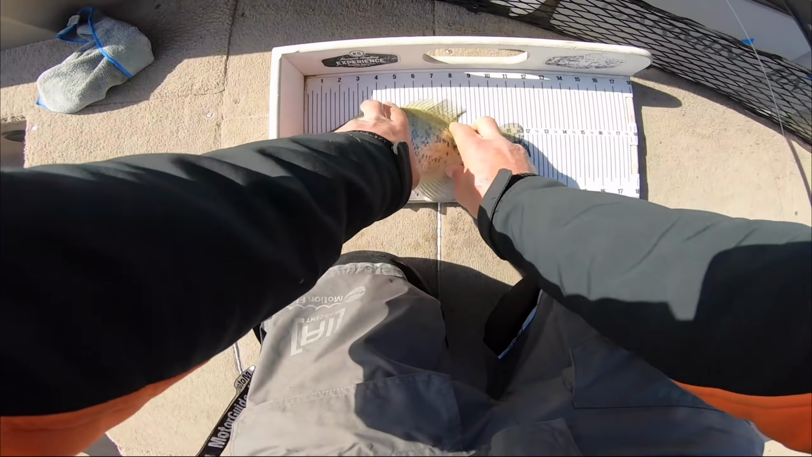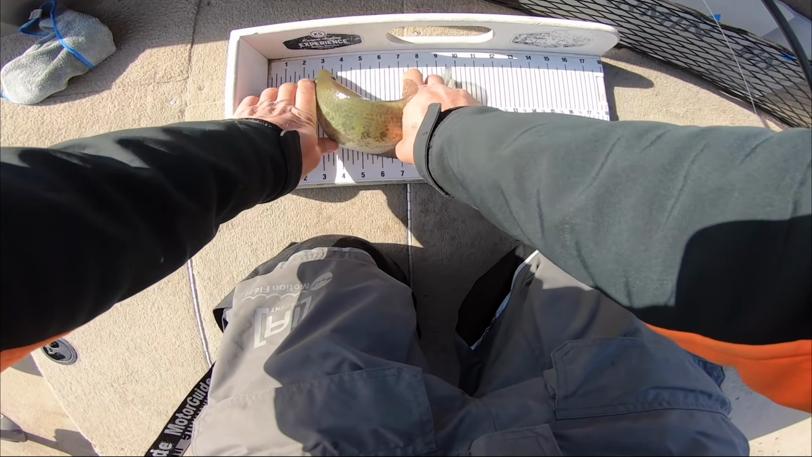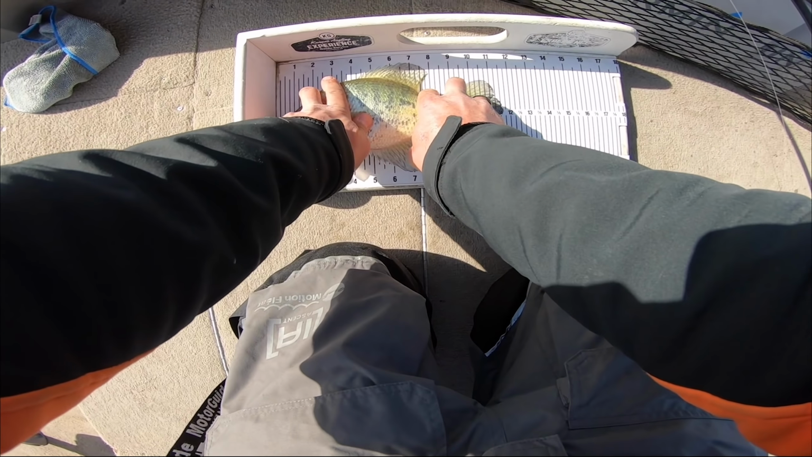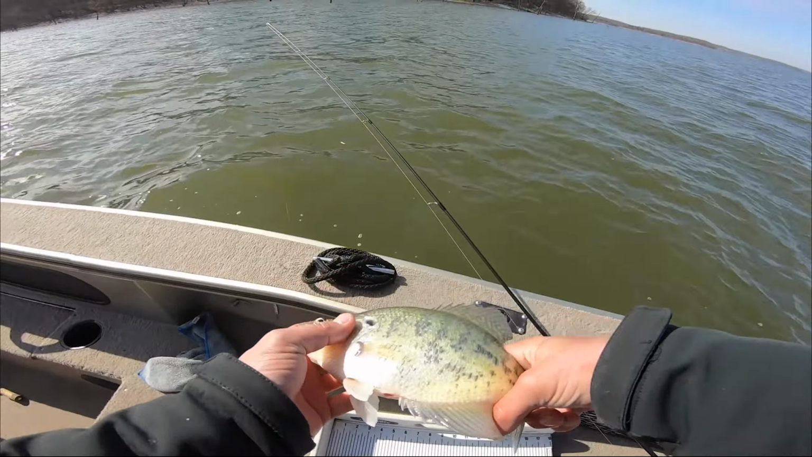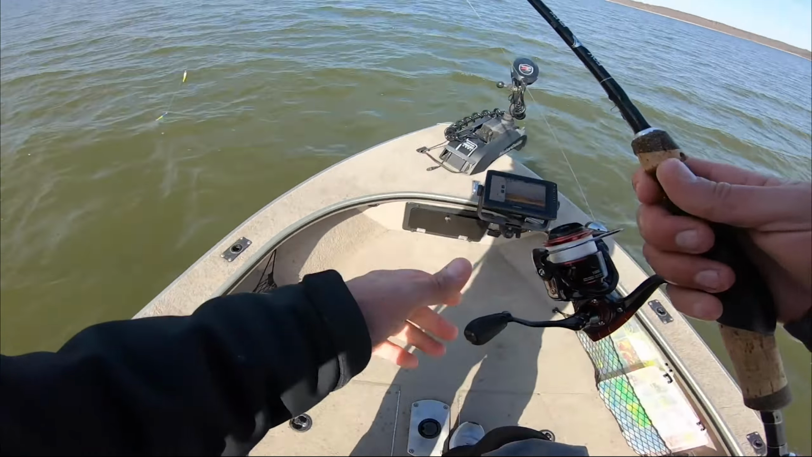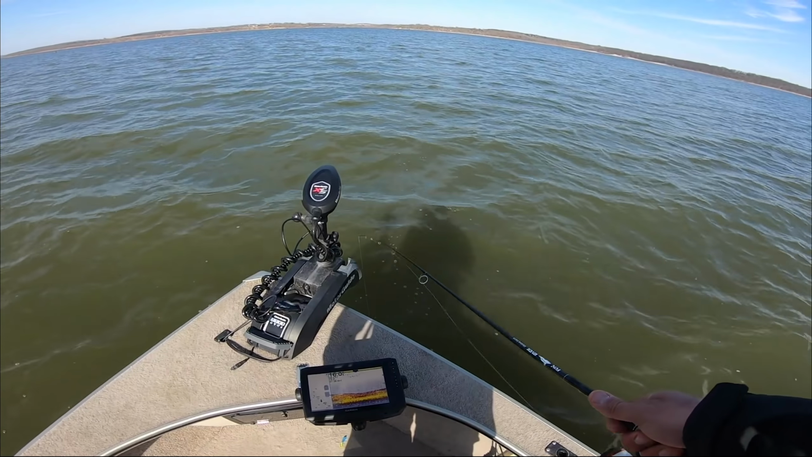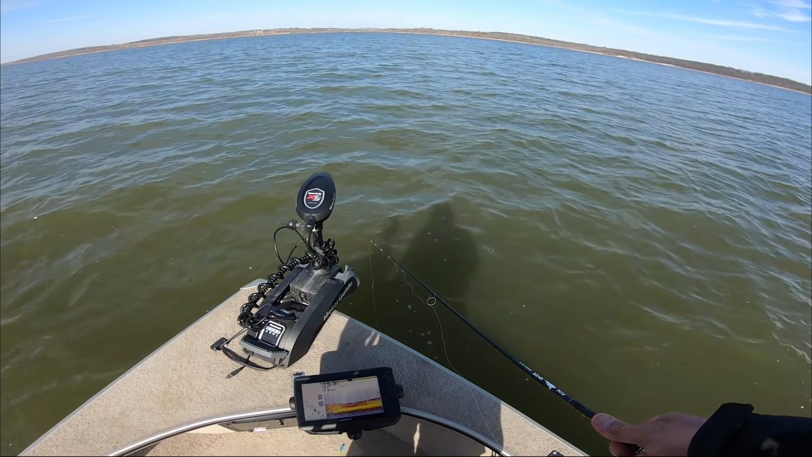Nice one. He is gonna be a dude. These fish just hate being put on the bump board. 11 and a half. That same 11 and a half. Oh, all right, let's do this. We got literally like 6 minutes left to catch 2 fish. I don't think that should be very difficult, but stranger things have happened.